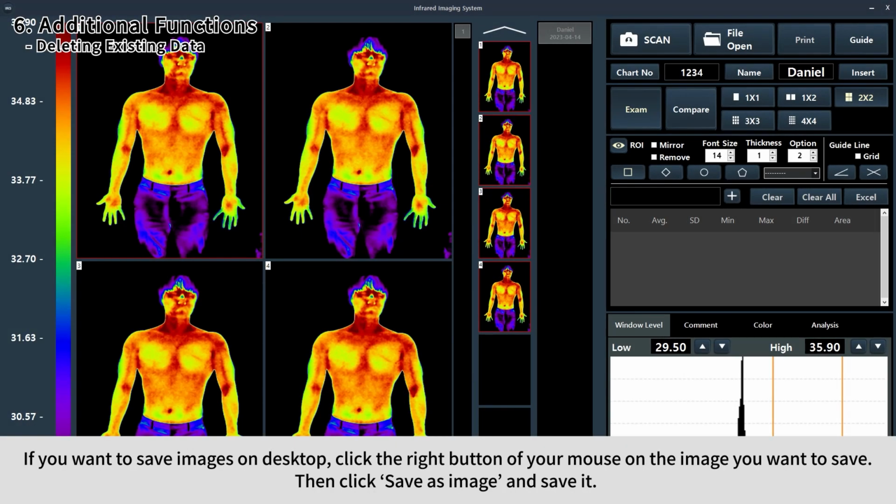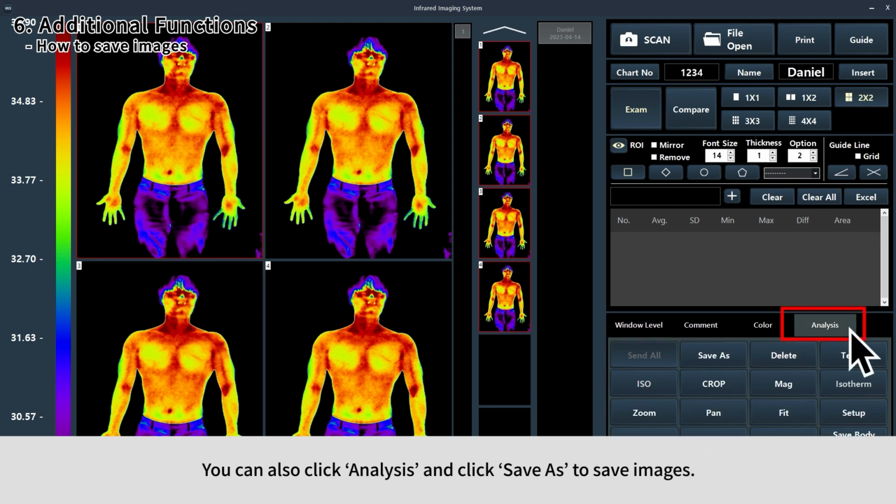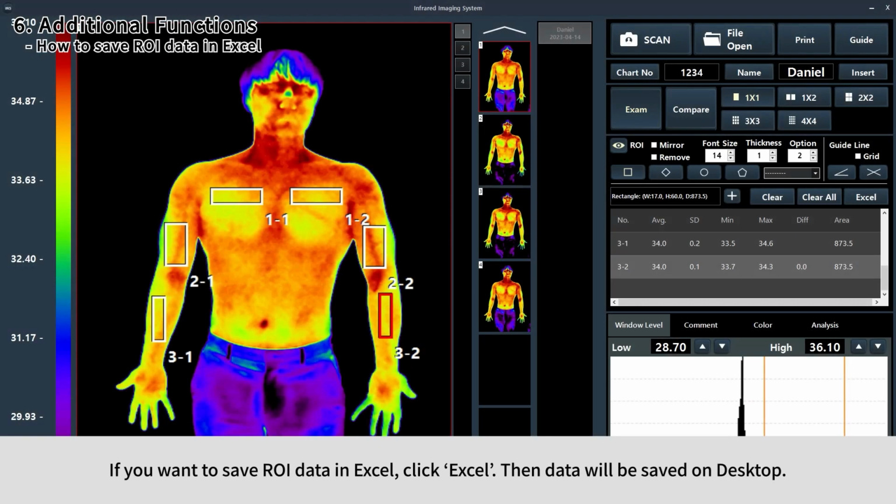If you want to save images on desktop, click the right button of your mouse on the image you want to save. Then click Save as Image and save it. You can also click Analysis and click Save As to save images. If you want to save outright data in Excel, click Excel. Then data will be saved on desktop.